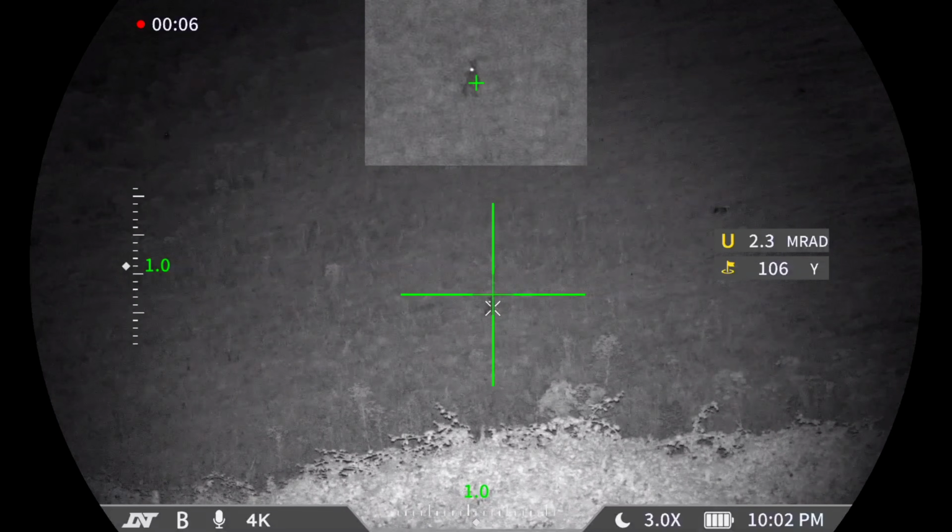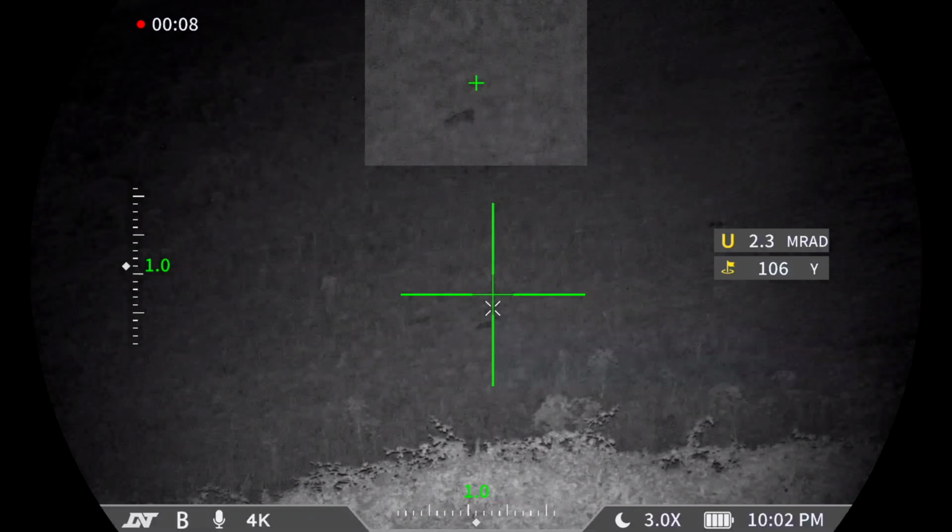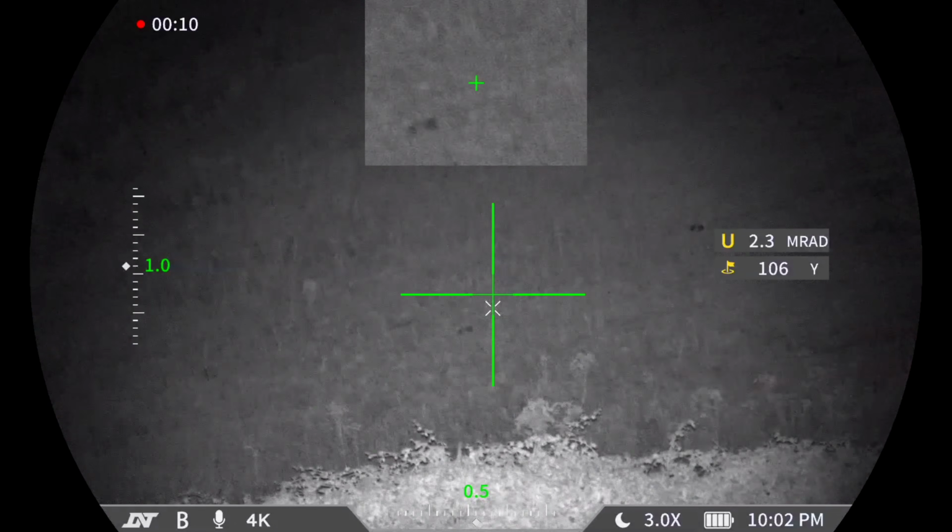Cheap Chinese air rifle spring, but it actually sounds like it.